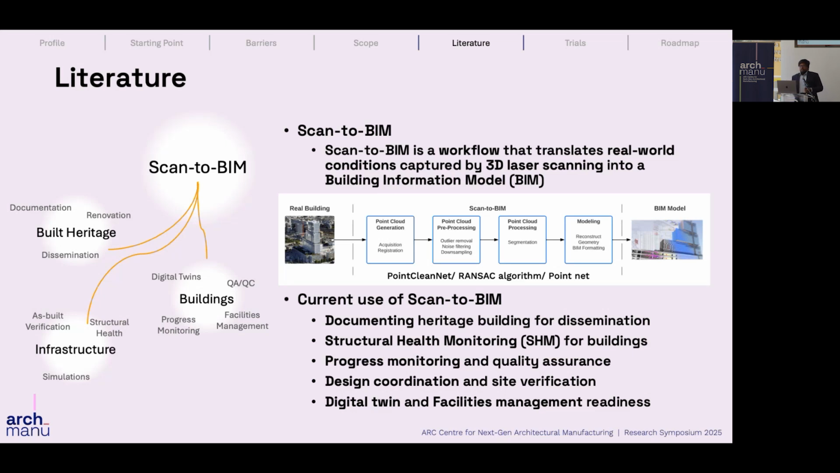there was another major branch focusing on built heritage, how to capture the built heritage, and how to disseminate the heritage data or conservation data onto other platforms.